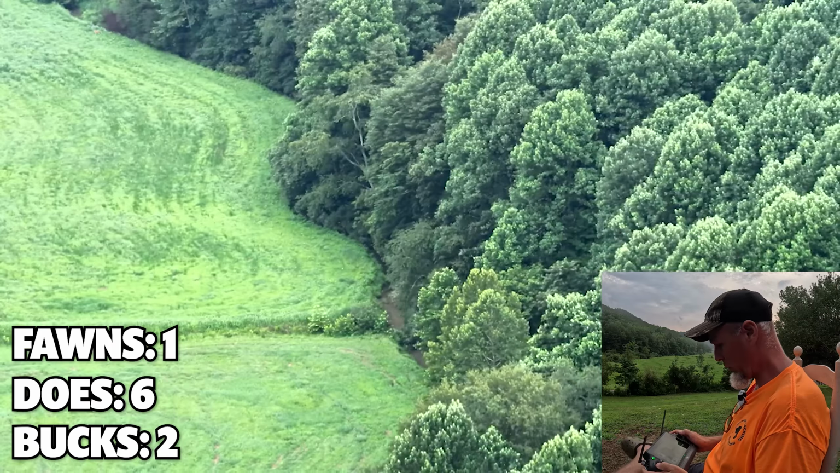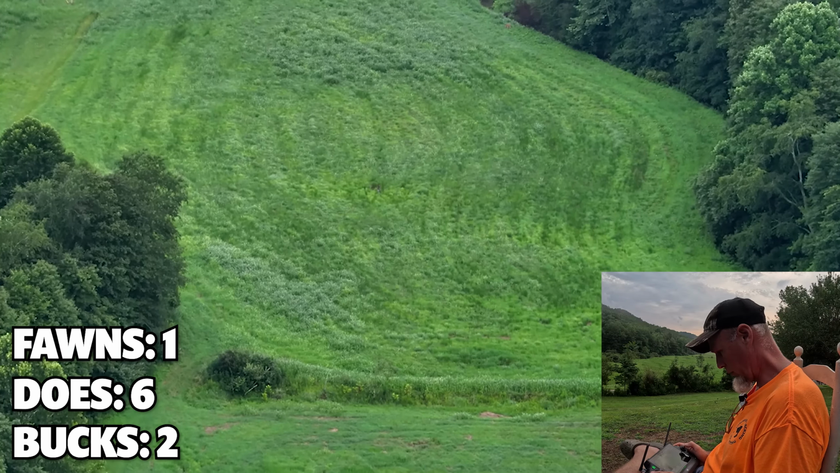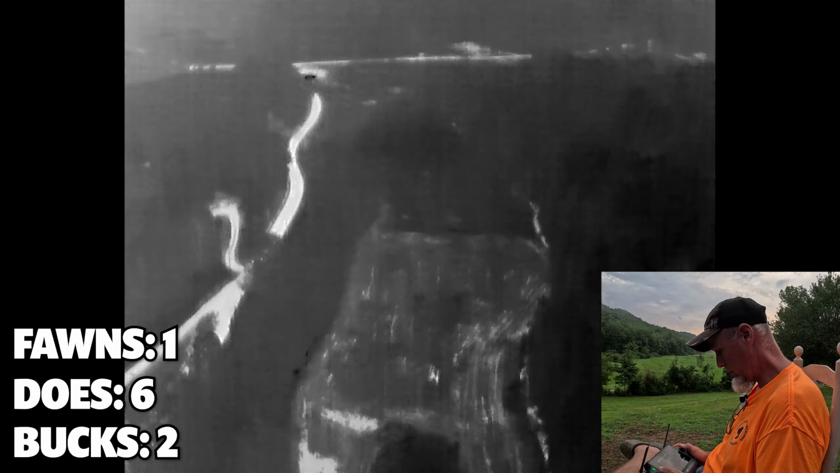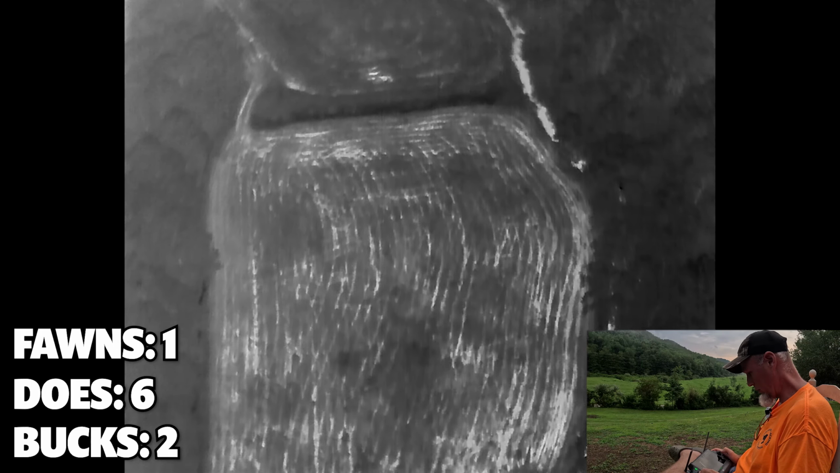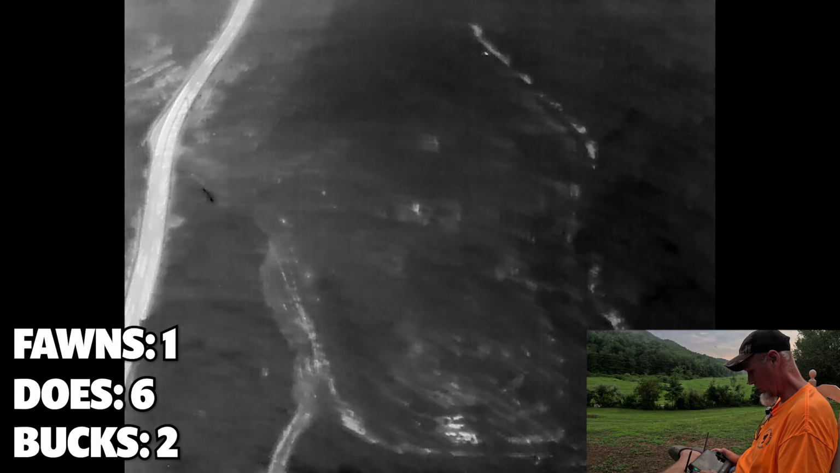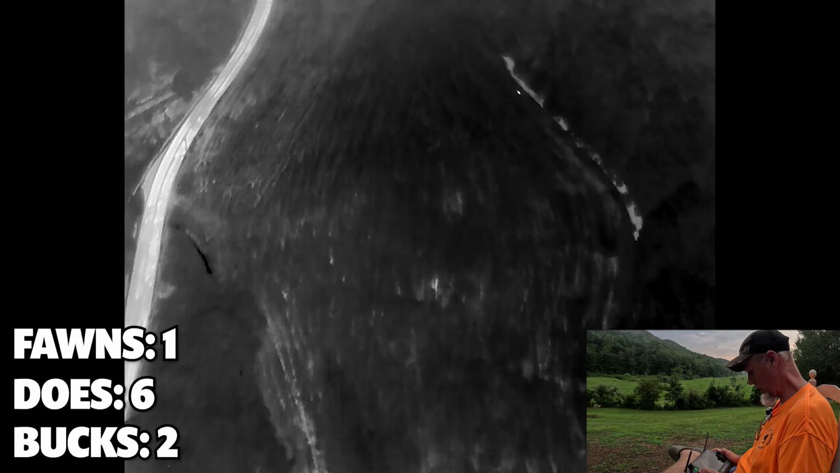Okay, we're flying another part of the field here. This is actually a pretty good plot right down here, and we'll see if we see any deer in it. Let's switch to IR. This time of evening, I'd be expecting the deer to be coming out here pretty soon. Oh, down here we got a hit on the creek.